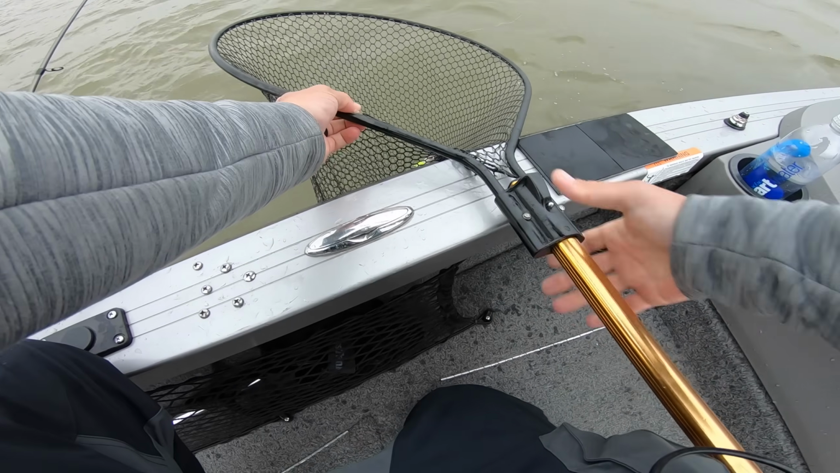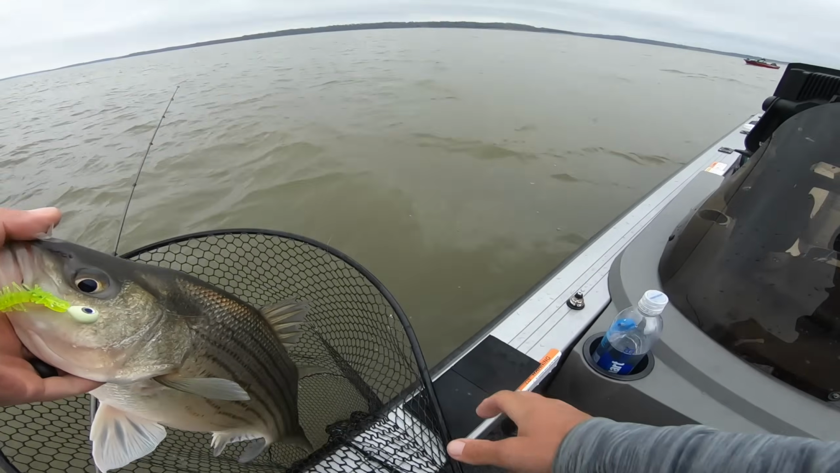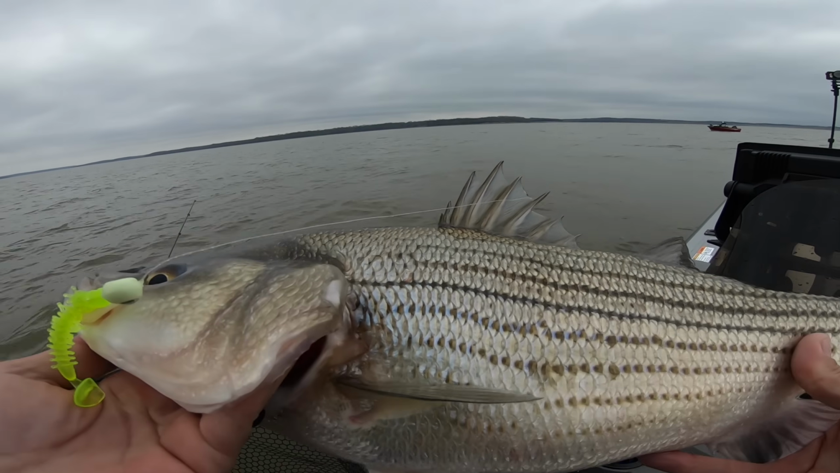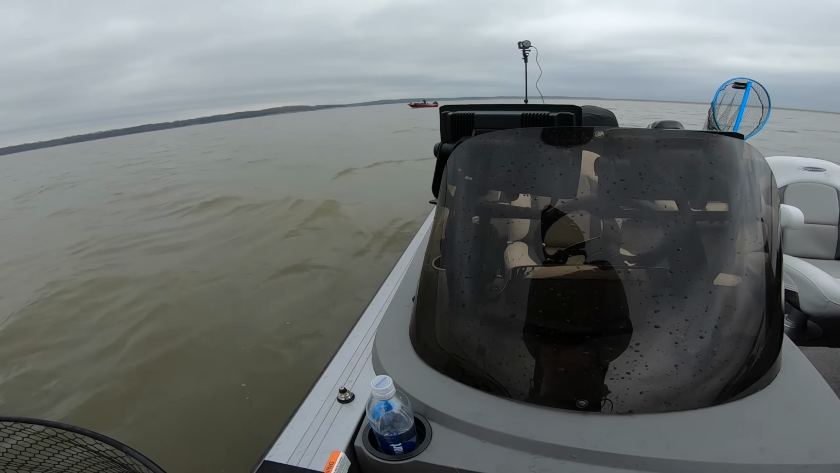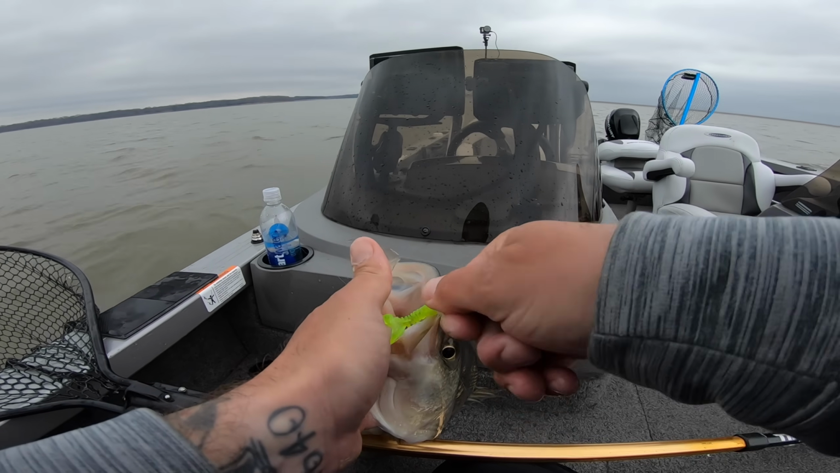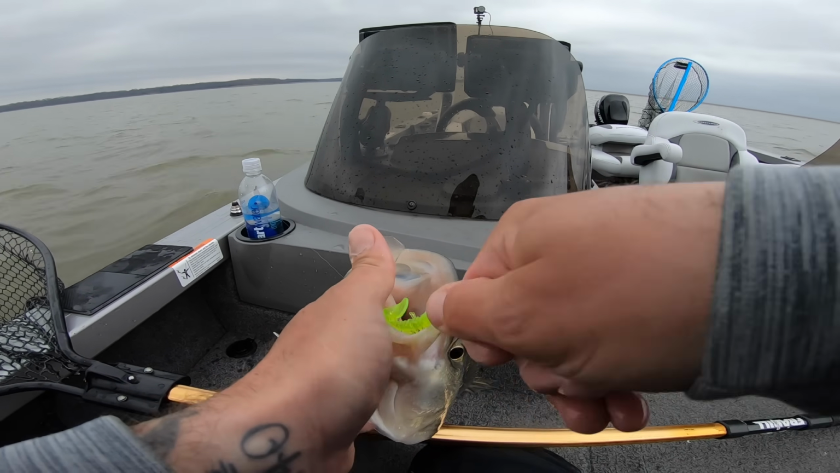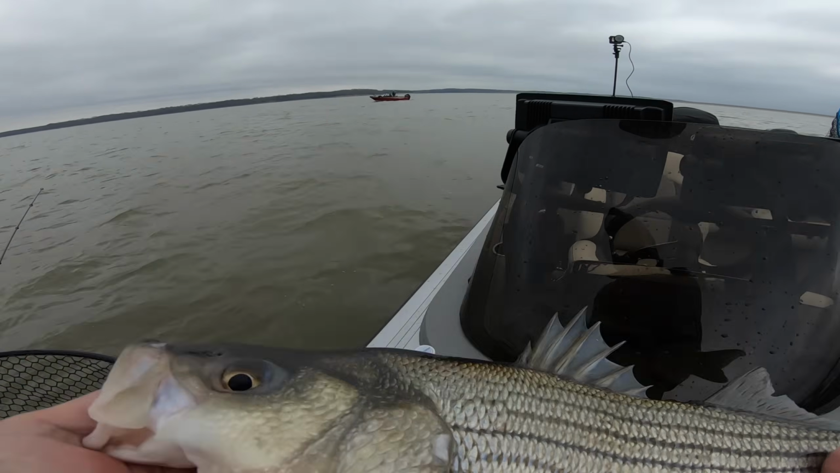Right in front of this other boat too. Man, cannot catch a break. Oh yeah, that's big. I'm trying to hide this fish because that boat is right where I'm about to continue casting now. Perfect. Yeah, that's giant.